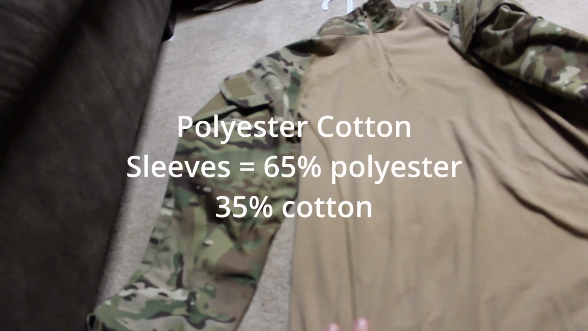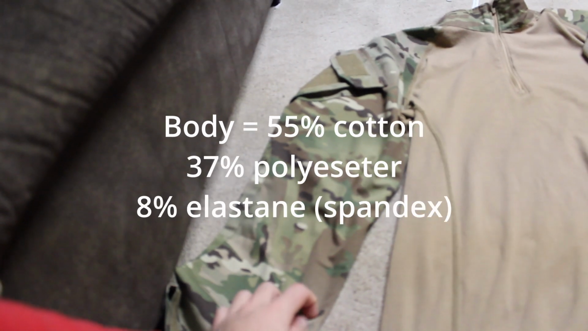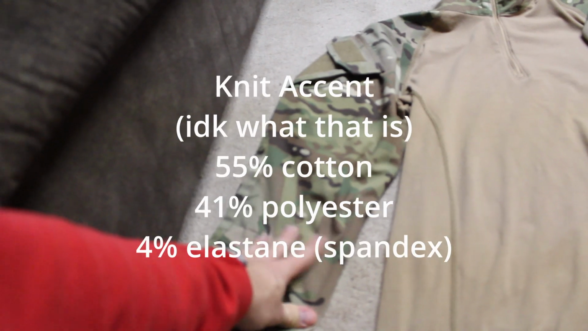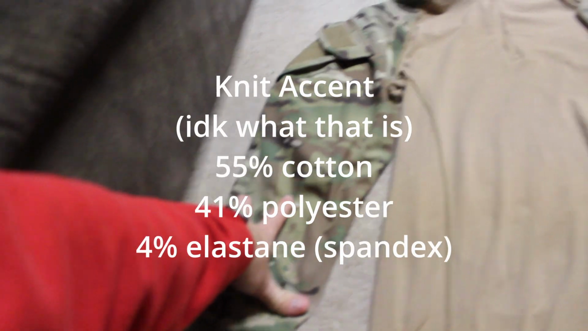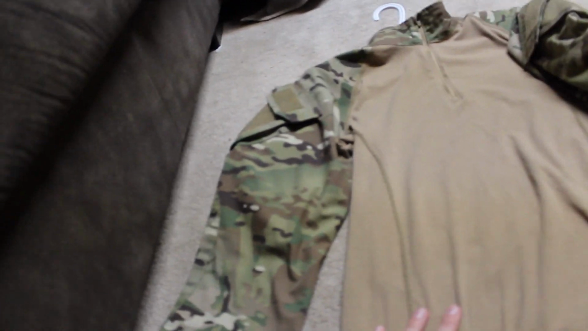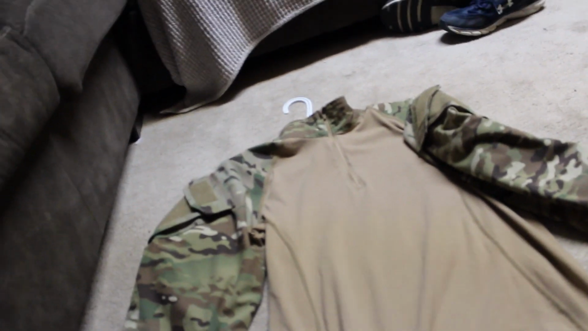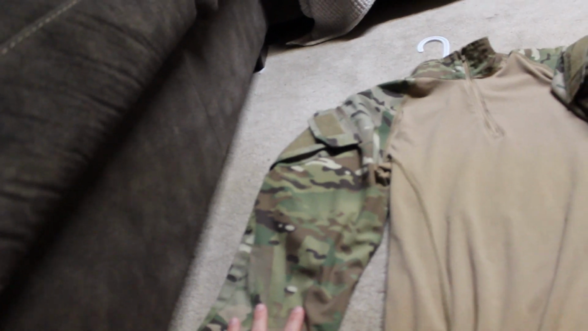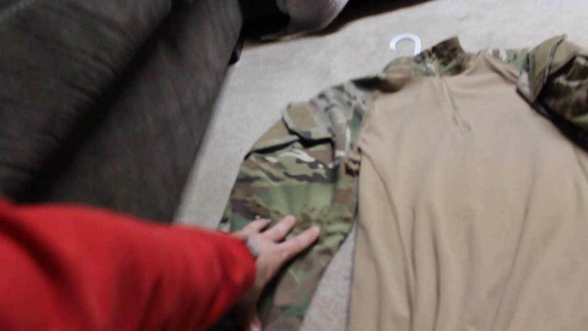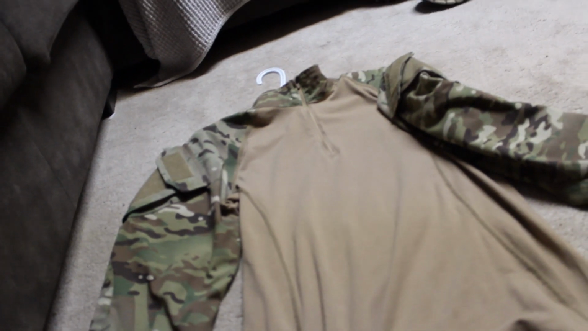So these are polyester, and these sleeves are Teflon treated, and their Teflon treatment means that they have a very excellent water resistance. You might be looking at this Rapid shirt and wonder, is this water resistant? No, this is not. This needs to be moisture wicking, so it is not water resistant. So the point can be a little bit moot in some people's opinions, but it's still helpful. Like, if you start crawling in the ground in some wet mud, then it's not going to cling to your sleeves. So there's that.